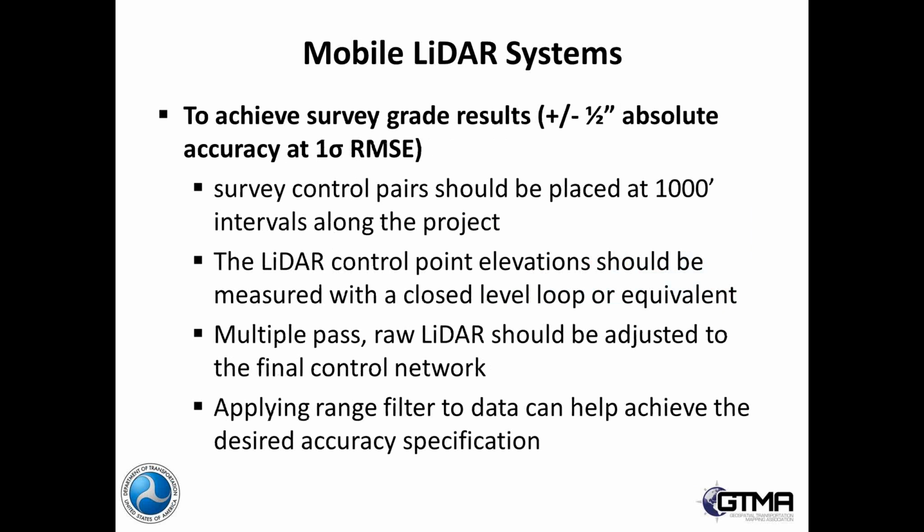As we discuss the survey control and acquiring the data and using it for a survey grade result, and I speak to survey grade in our terms, we're talking about a half inch, plus or minus, absolute accuracy. When we say absolute accuracy, we're talking about where we are on the ground.